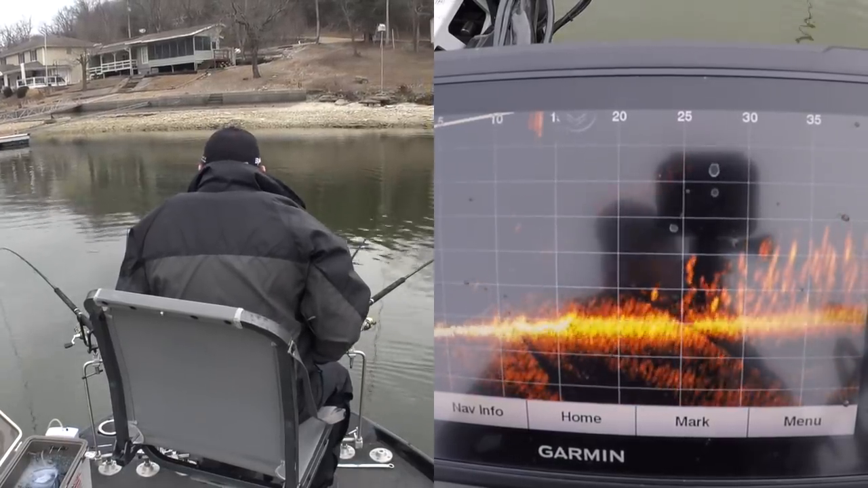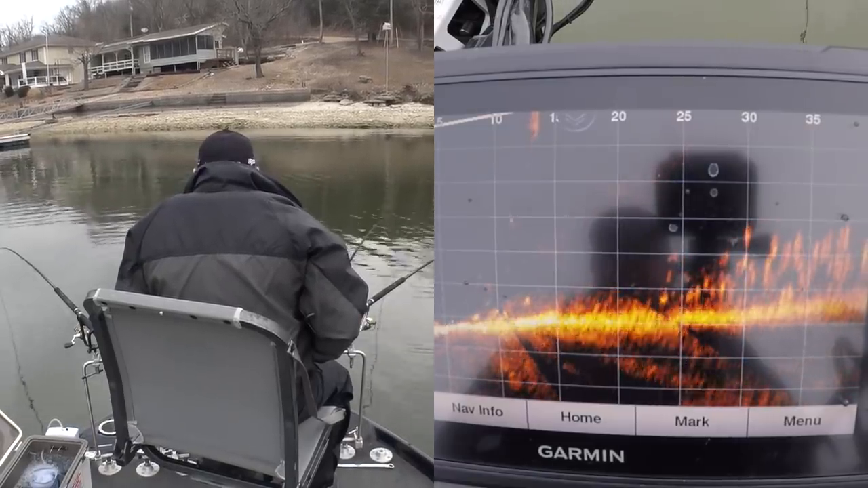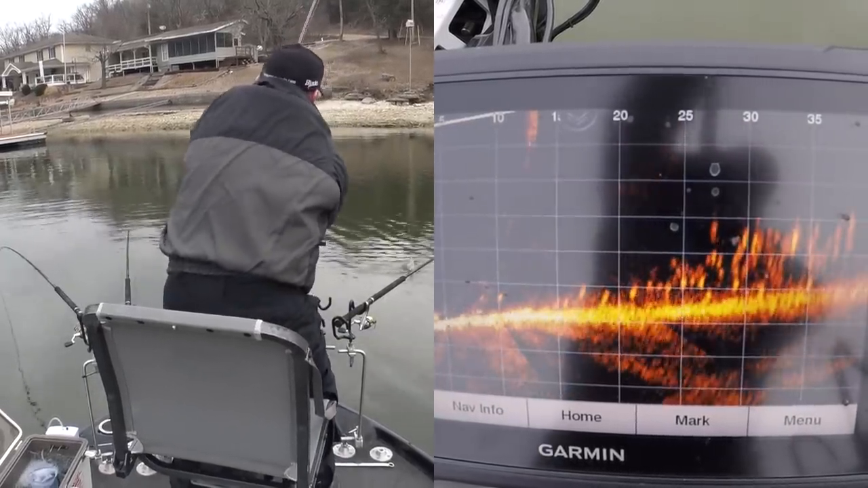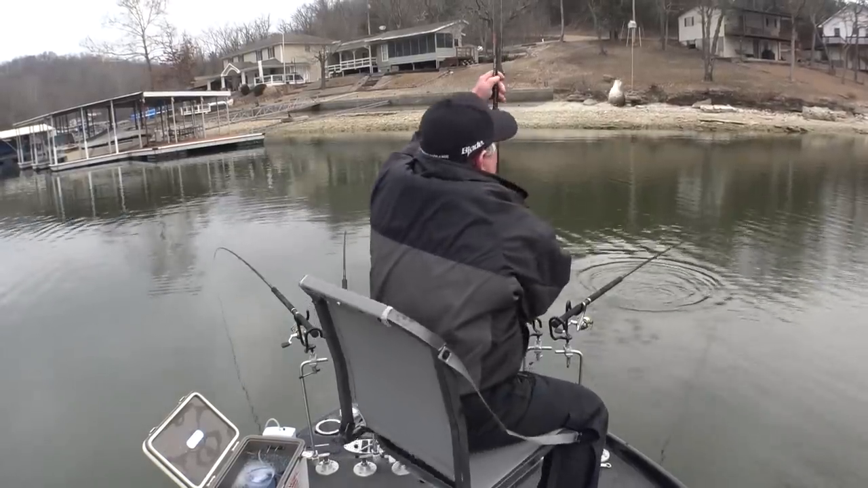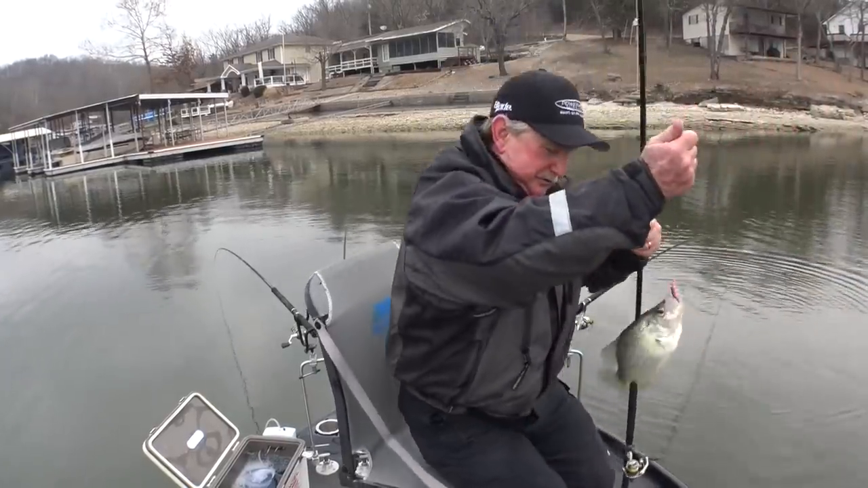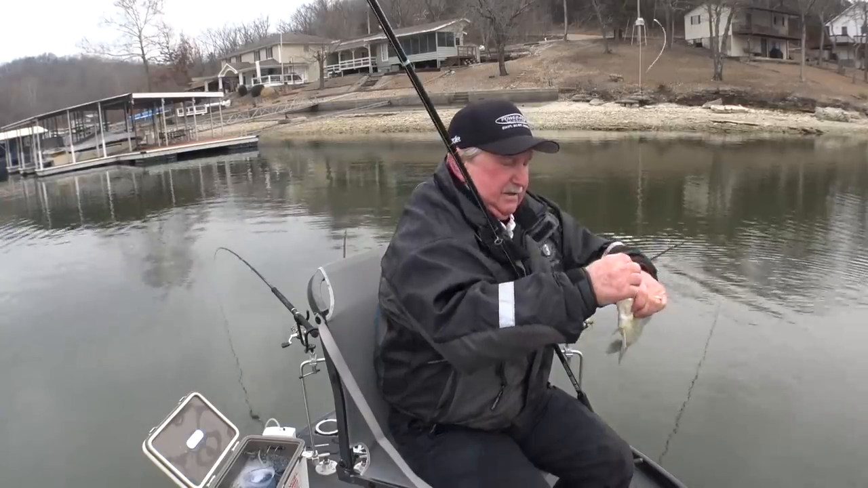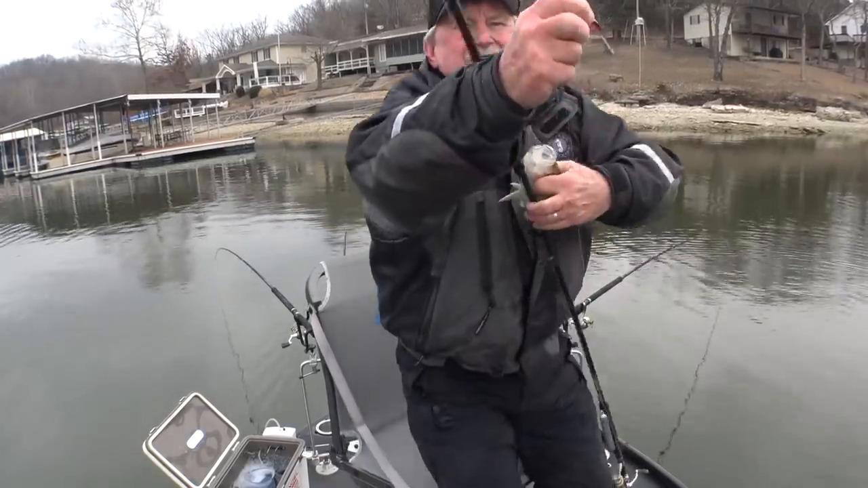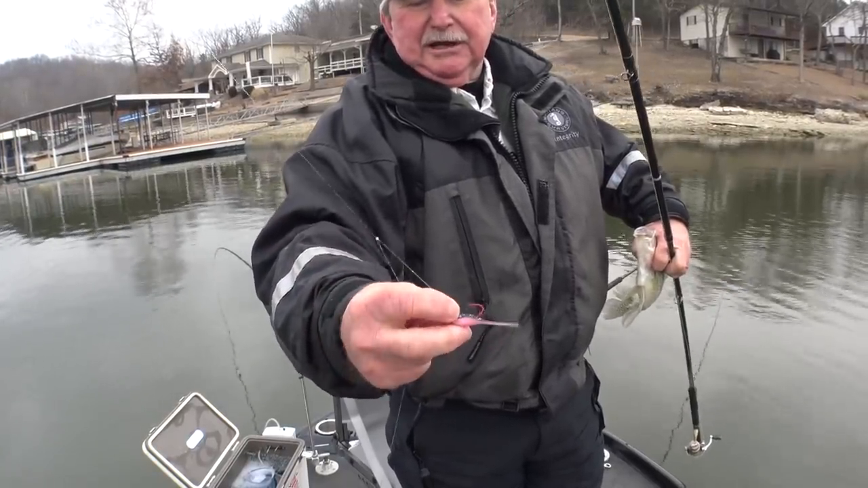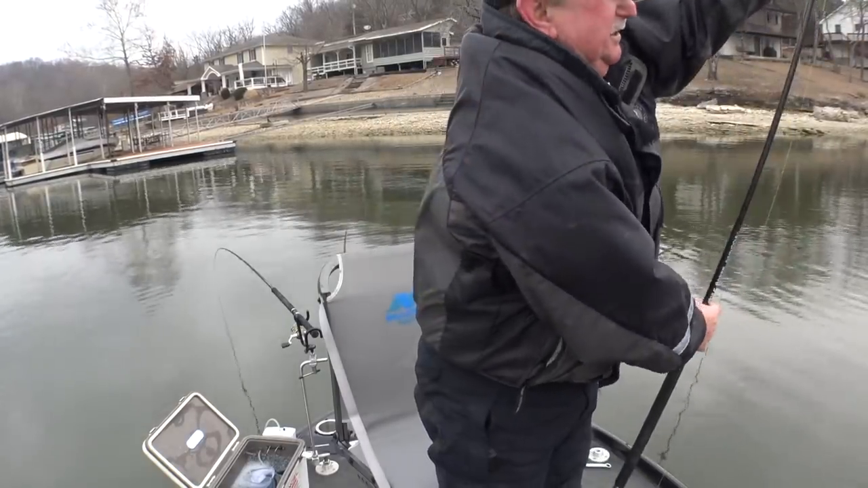All right, let's go this way. There he is. Boy, you find him. That live scope does not lie. What do you know? We caught one on a jig. That's a little Bobby Garland baby shad in a pink and black. That's been a great bait on this lake. Shouldn't be giving that secret out.